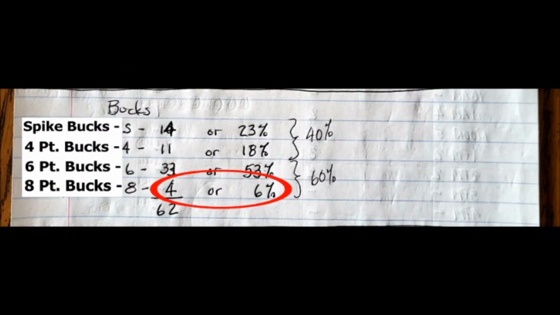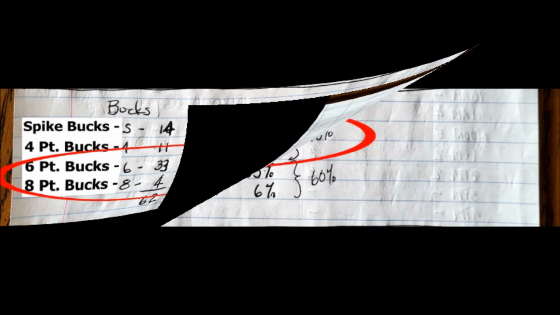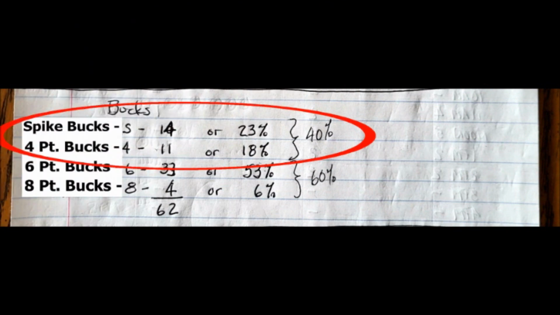And 4 were 8-pointers, or 6% of the bucks. Harvest target bucks, the 6 and 8-pointers, were roughly 60% of all the bucks that showed up on the videos. And the younger bucks, the spikes and the 4-pointers, were about 40% of all the bucks.